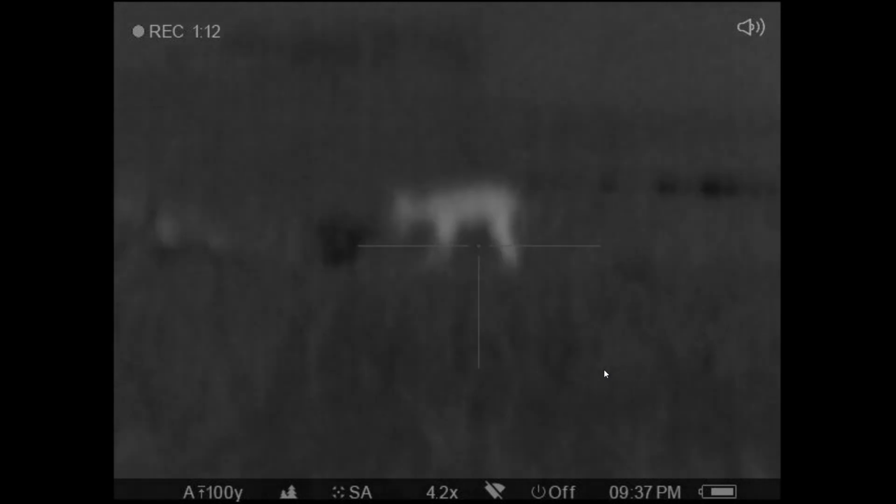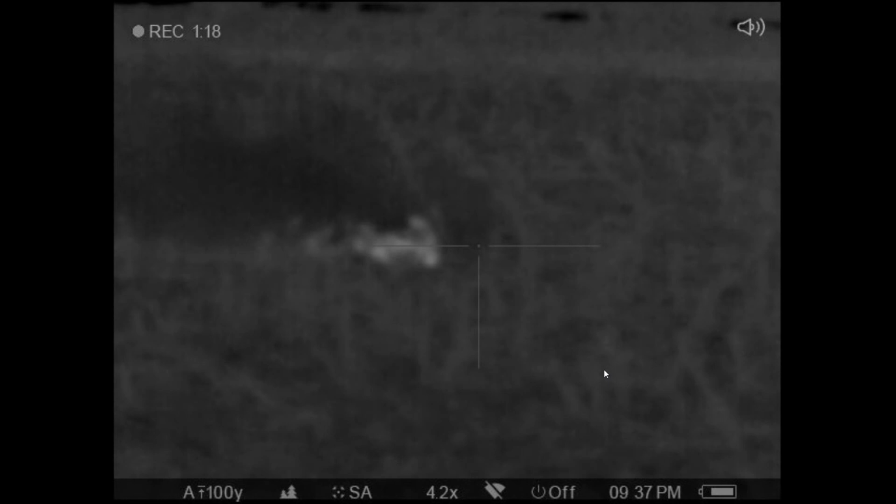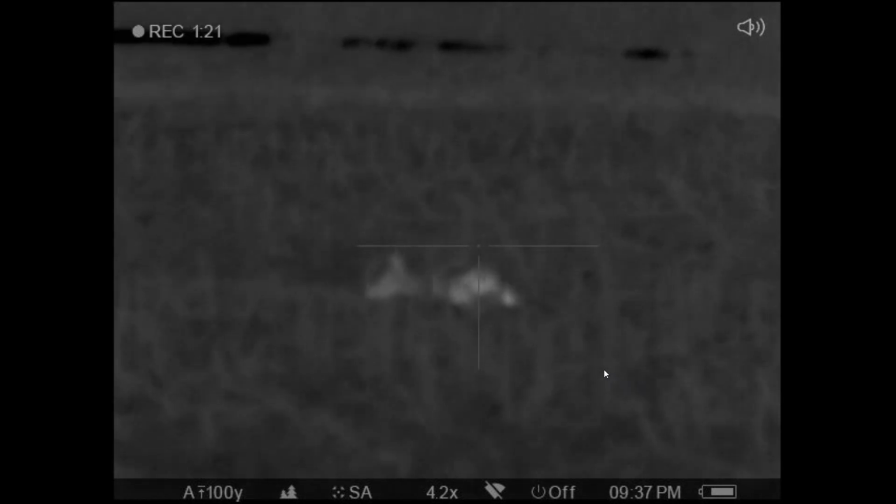He's trying to get him a bite there, trying to drag it all off. All right, make a circle. See the blood on the side right there? Went all the way through him. He didn't make it. That's as far as he went.